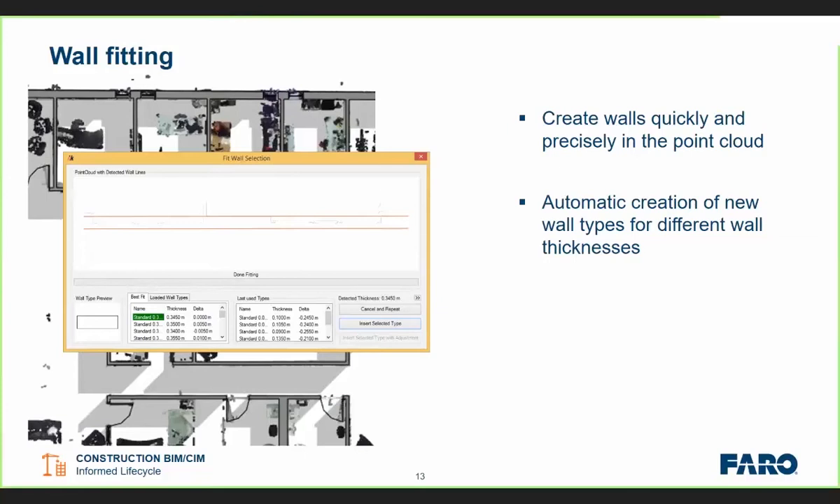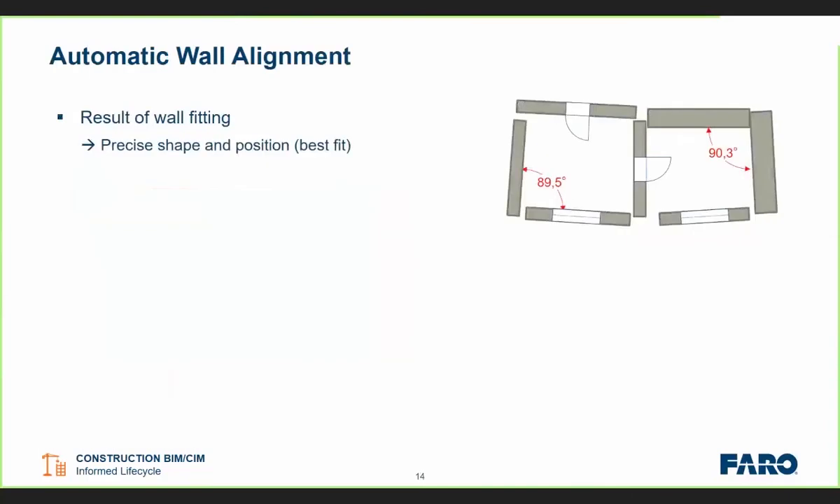Okay, we can then either use the suggested type, or we can use a different type, and we can insert that type with an adjustment so it will actually fit to the actual measurement itself. Okay, we're going to do this live in a minute, guys, so not too much to worry about that.